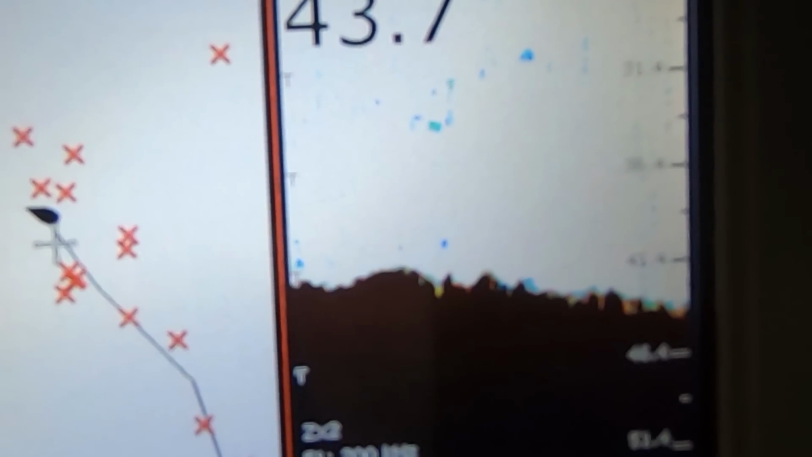Now you'll see we're starting to come down the other side of it, and the depth gradually drops from around 39 or 40 meters back down to 44. I actually think this could be the front edge of the reef system.